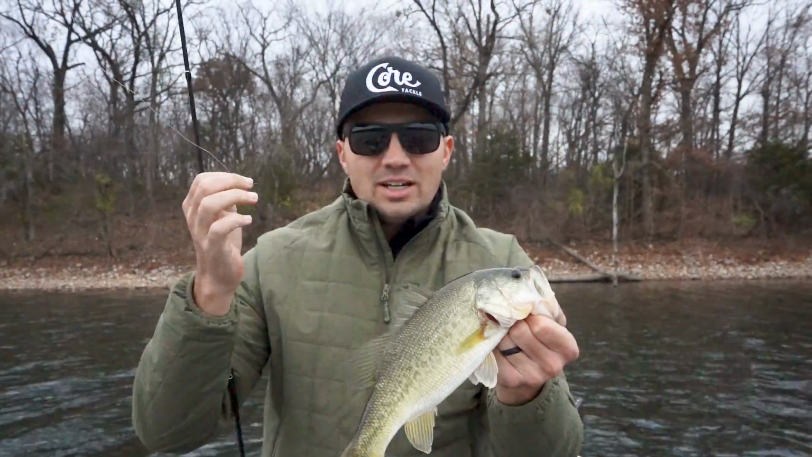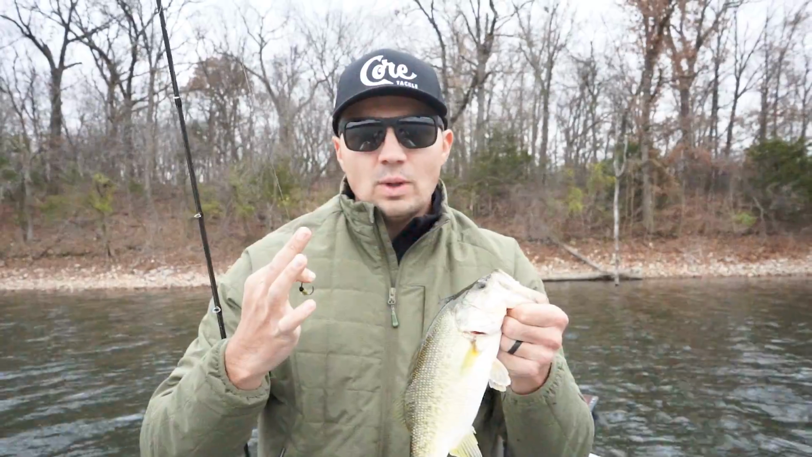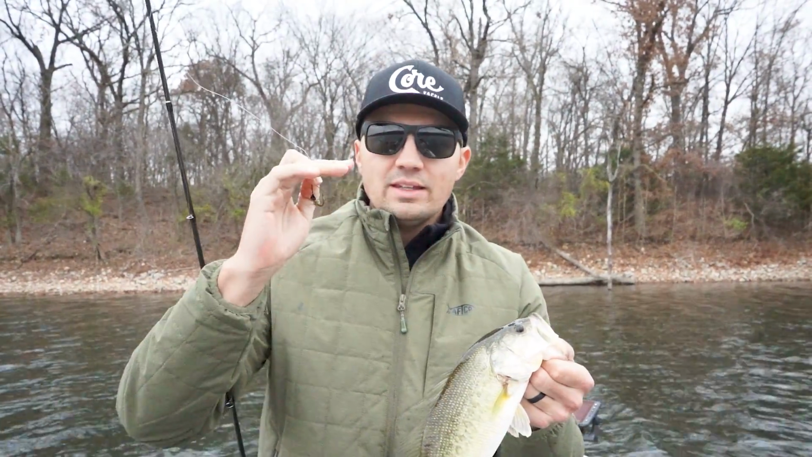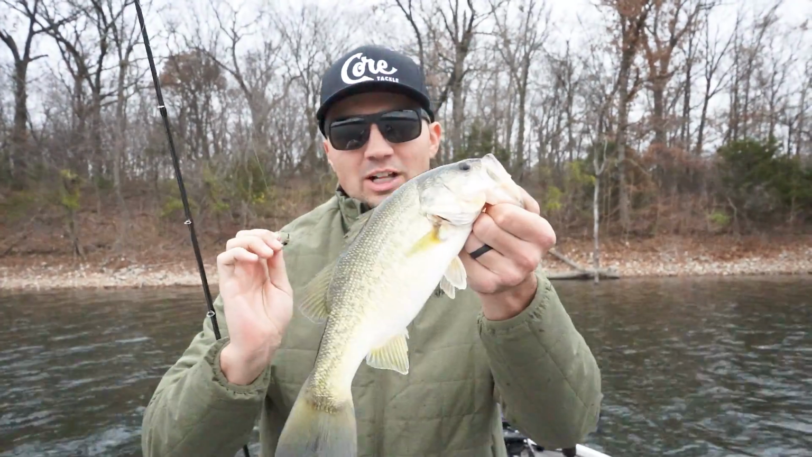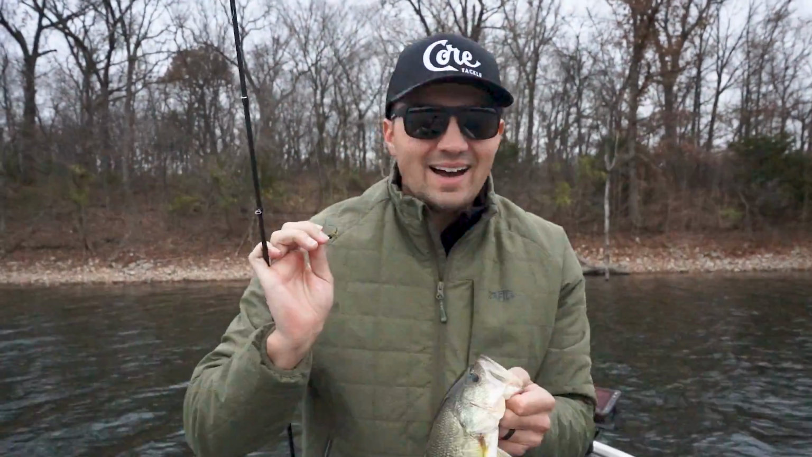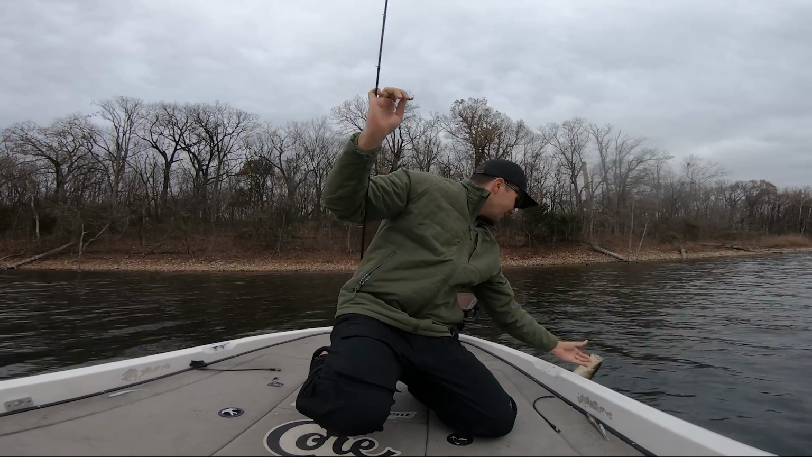There we go. Nice little fish. Not a big one, but right on that Weedless Wacky Shot right there. You can't get those same fish to react to a Damiki rig because when that bait is above their head and you drop it to the bottom, they just don't seem to eat it. But with a wacky rig, they'll follow it down there and they'll choke it almost every time. Let's get this guy back down there.